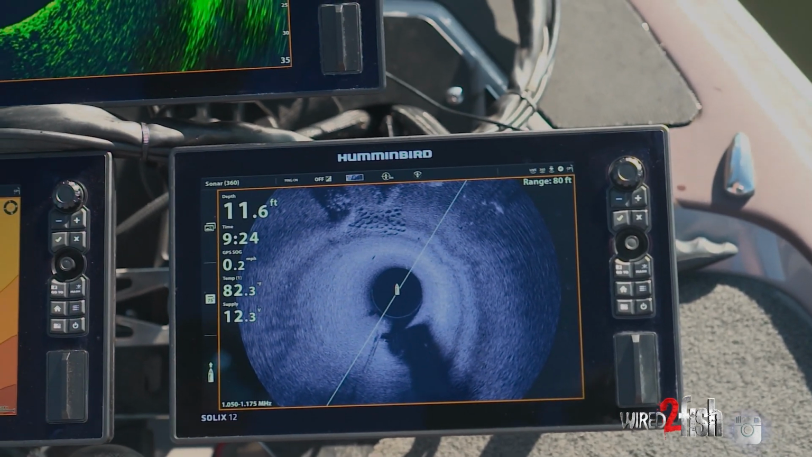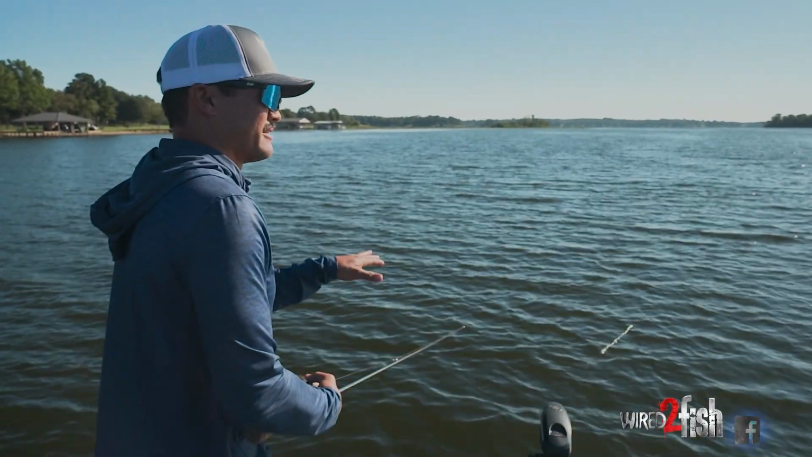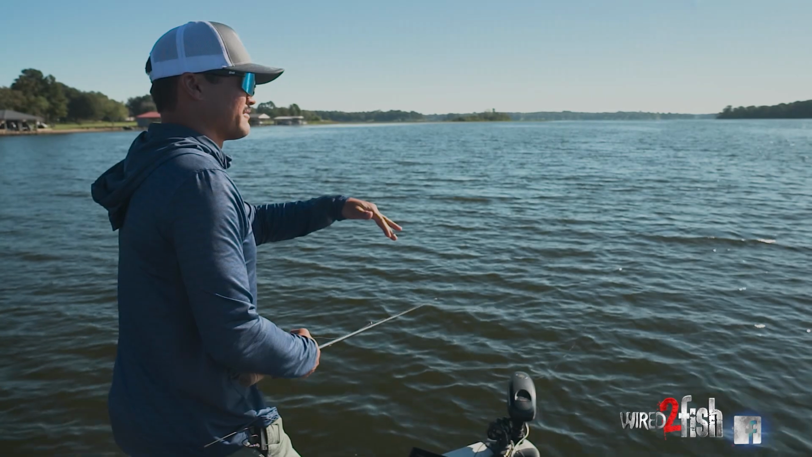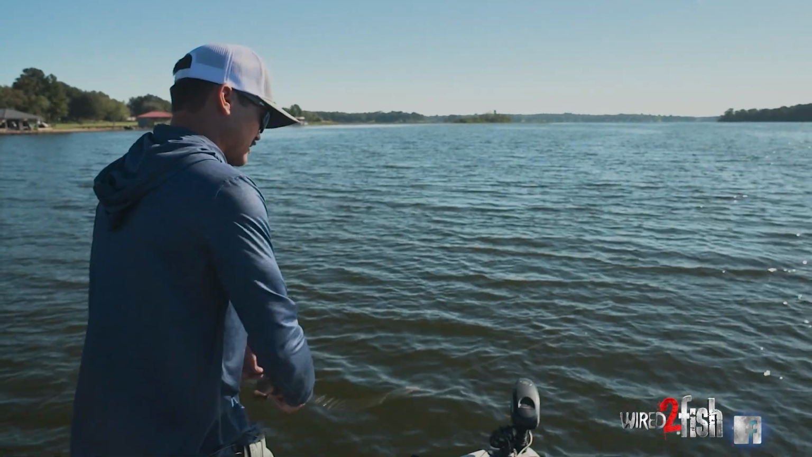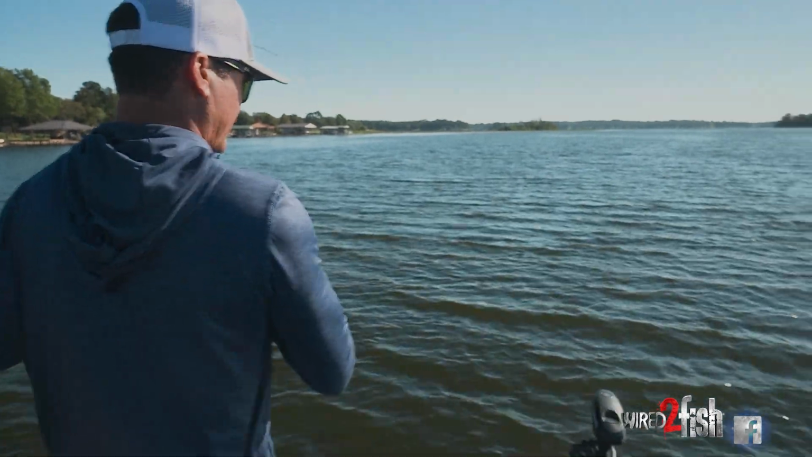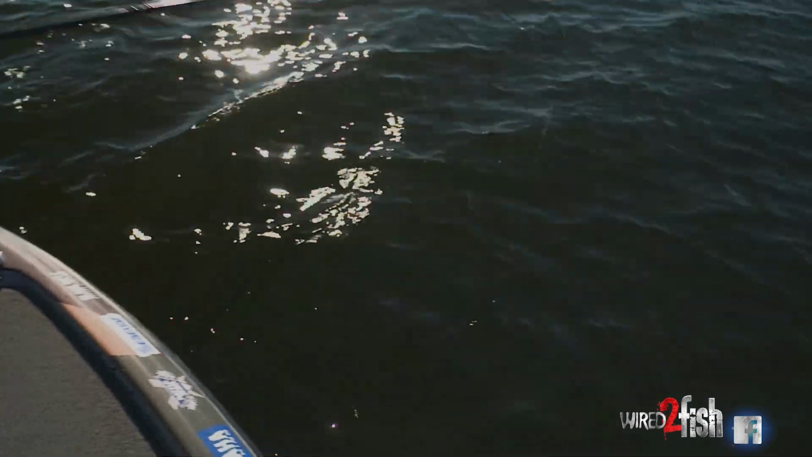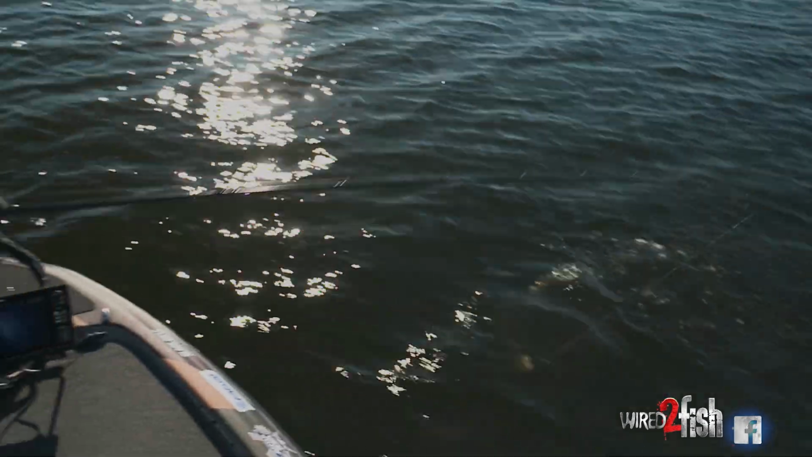to kind of uncover little clues like that and let you know exactly where to cast. But really the most important thing to me in my head right now is I'm trying to identify what the fish are relating to. There's one on the paws, dude. Uh-oh, what do we got? Oh yeah, little one. There's more there too. This is awesome.